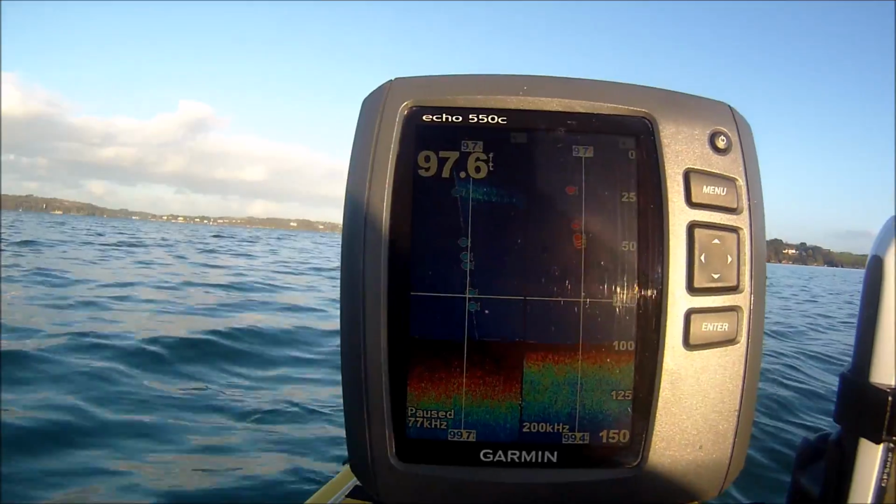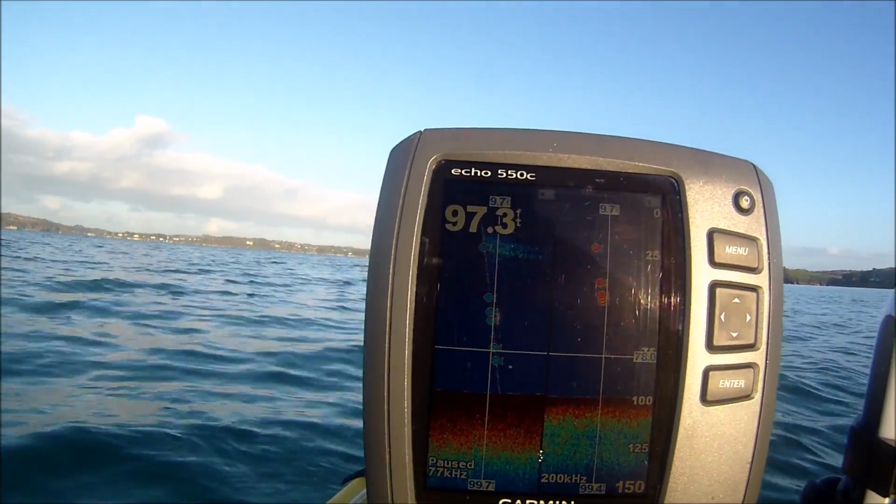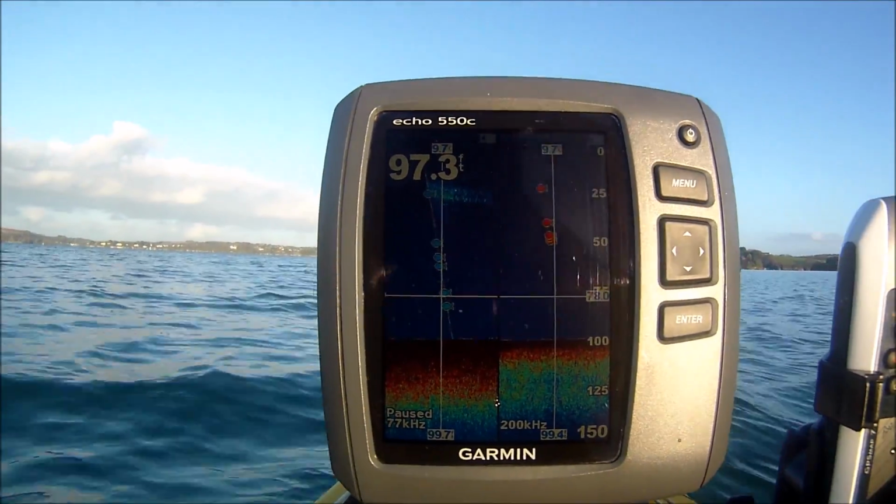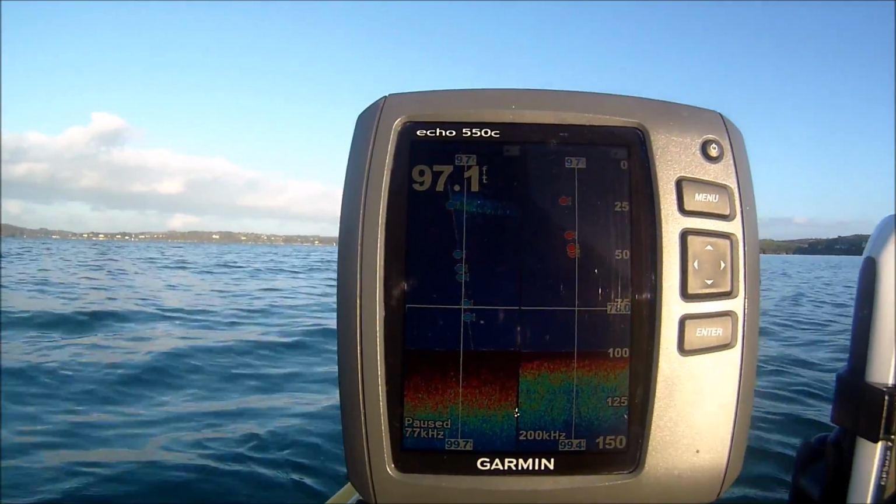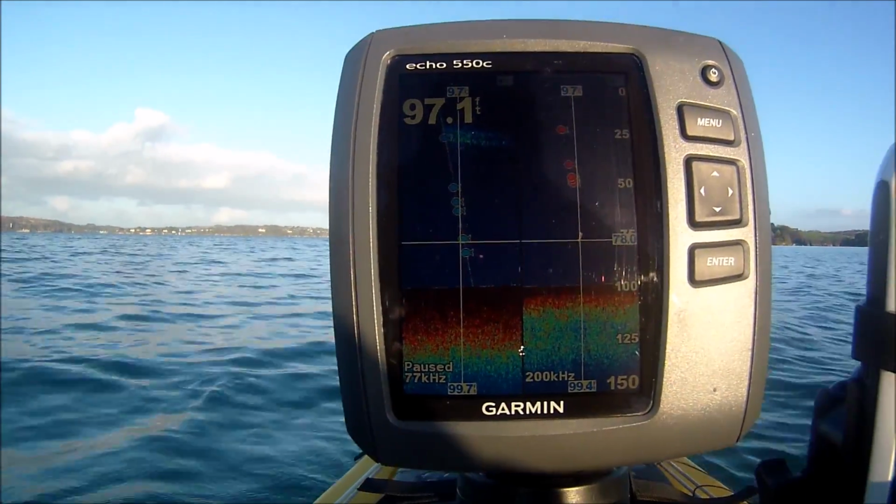Suddenly all the fish symbols start appearing on the screen, which just goes to show that anything suspended in the water, and that was just my anchor line, is showing as a fish. Now, if I didn't have the fish symbol on, of course I clearly know that's my line going down. But it's an example to show that the fish symbol doesn't necessarily mean that it is fish.